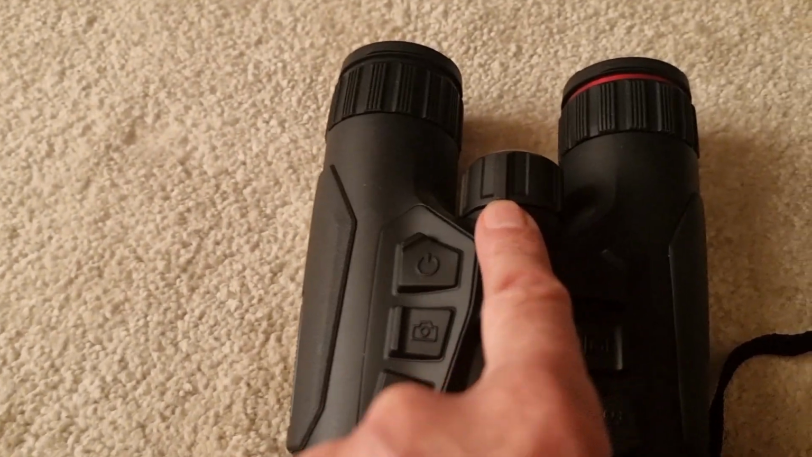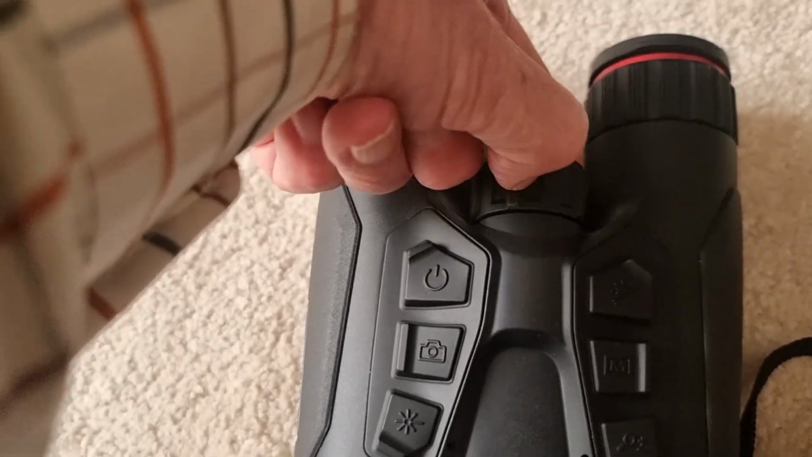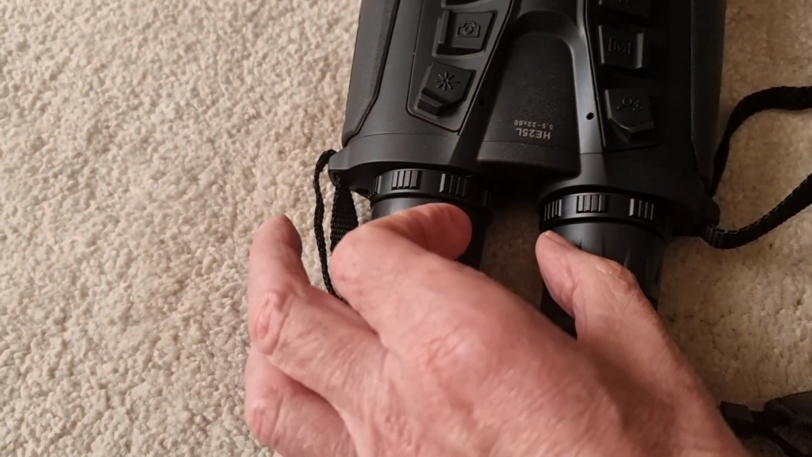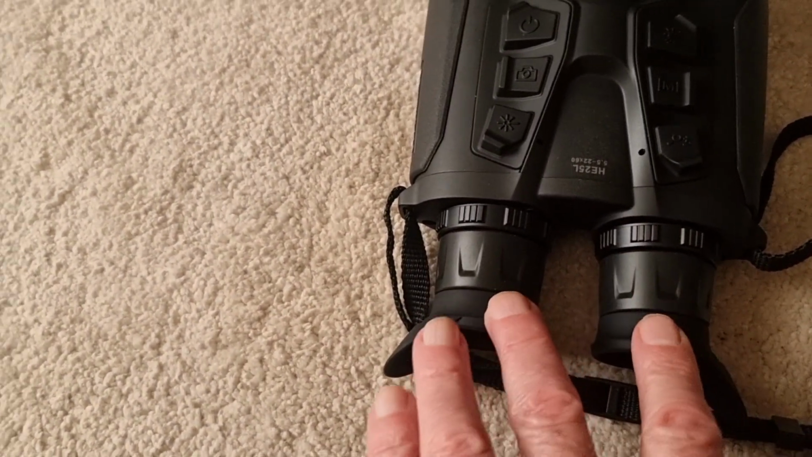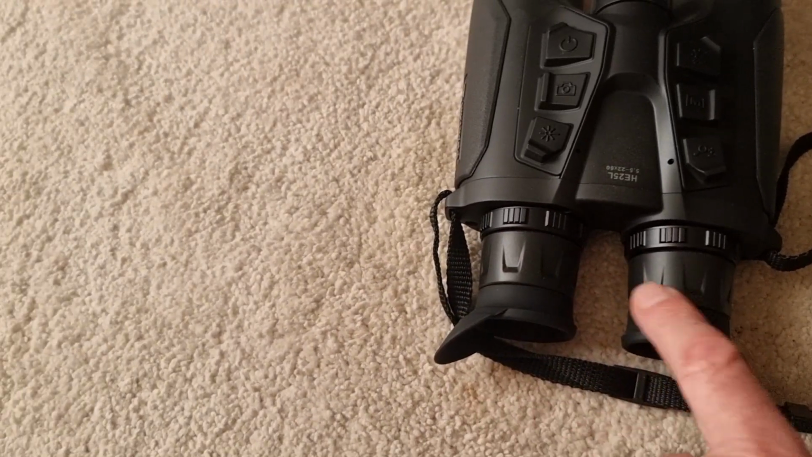As I said, IR here, adjustable with this. So spot or flood. The objective lenses move apart, so these slide open or close to cope with however narrow or wide your eyes are on your head. And they've got focus as well that you can set.